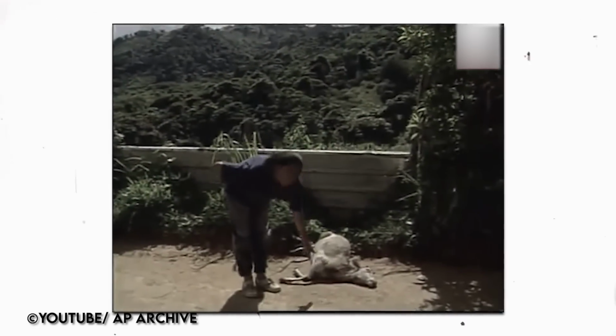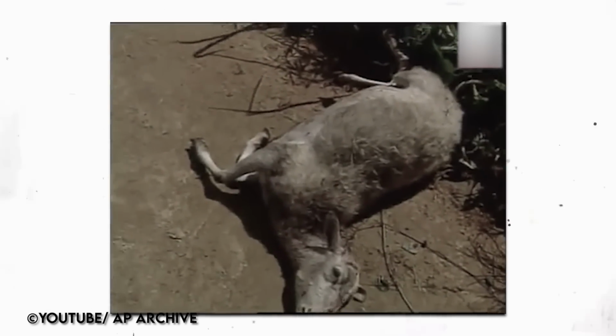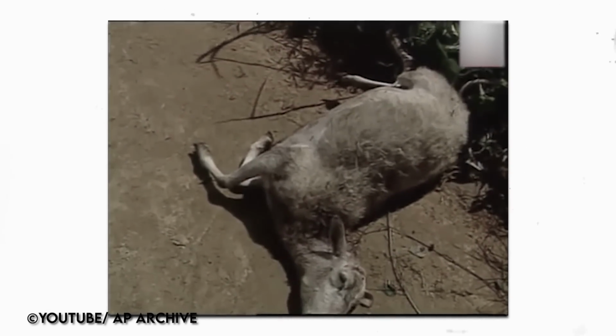Wolves hunt to eat the meat that their prey provides them. It would be very unlikely for a wolf to leave a meal they had worked hard to kill, and they surely don't have the capabilities to drink it dry of its blood.